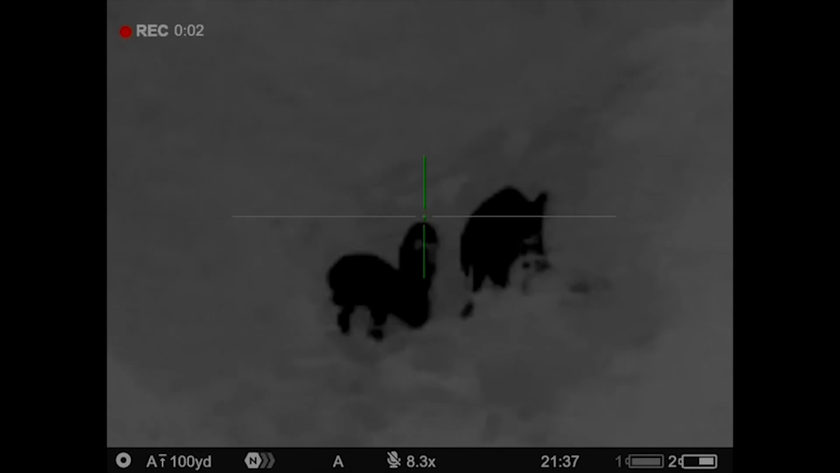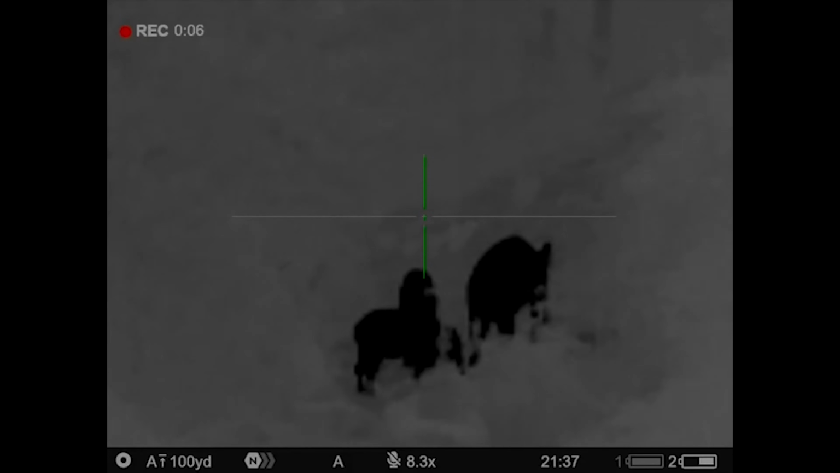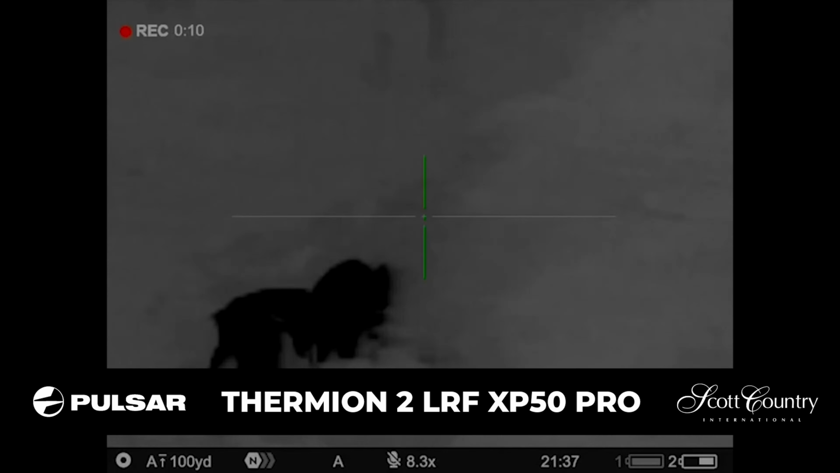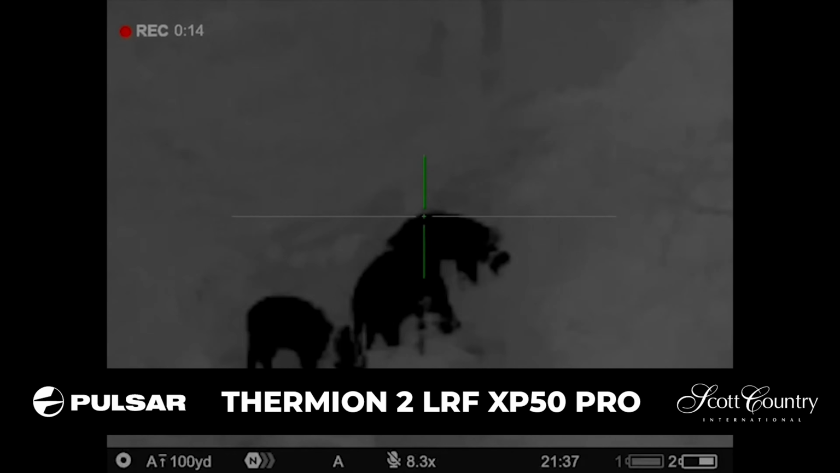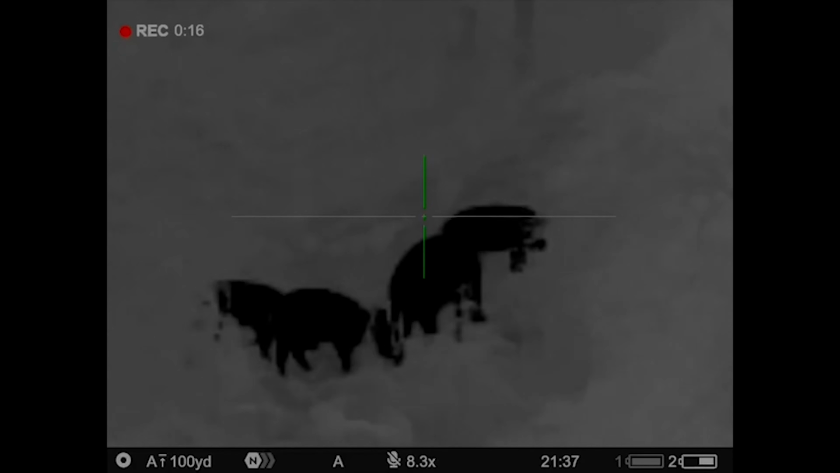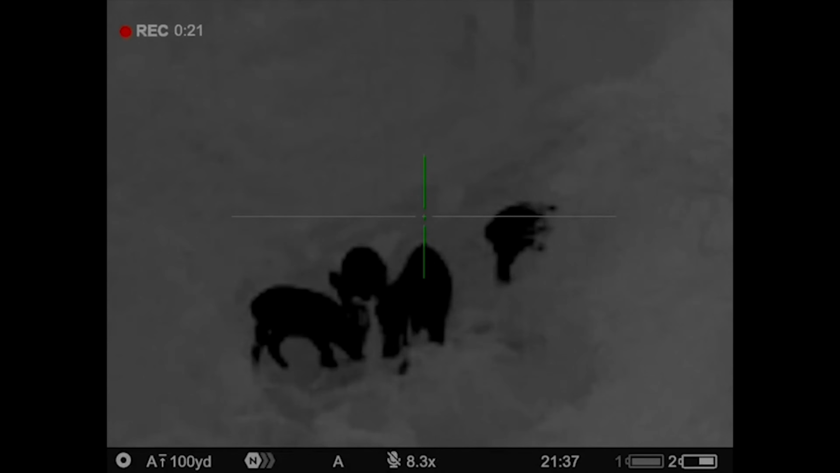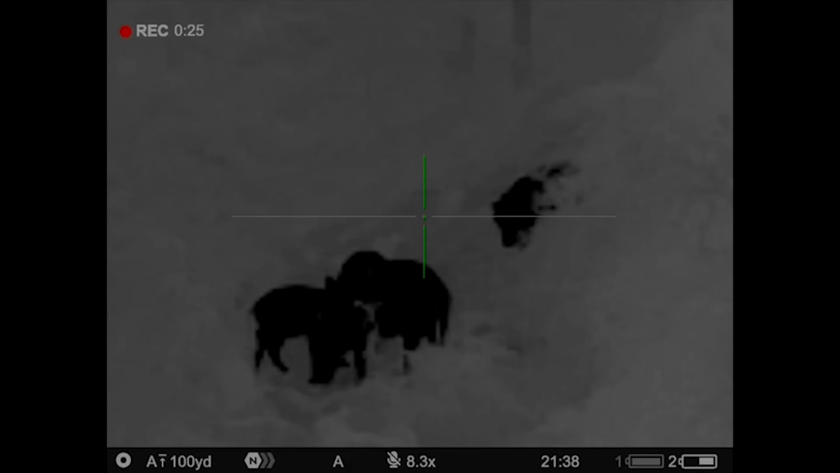This is my view through the Thermion Pro LRF XP50 Pro while Willie takes out the big sow, and I'm trying to figure out which one I'm going to take once he has the shot taken, which animal to choose next.